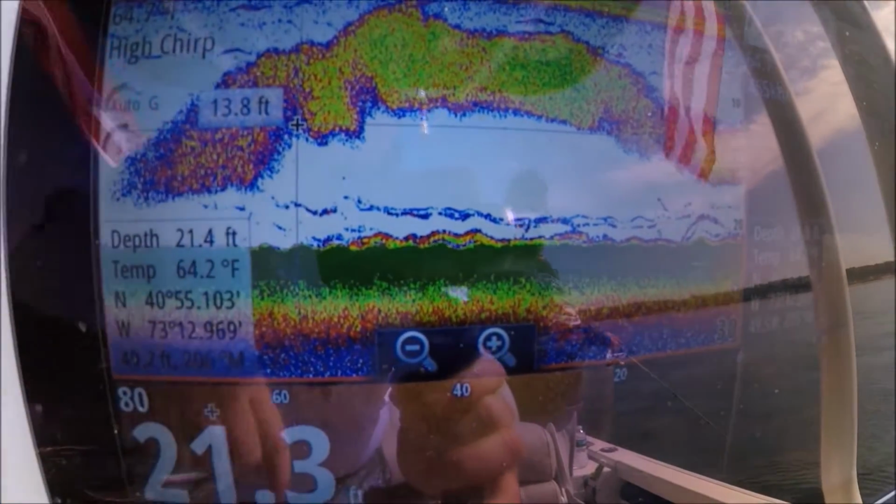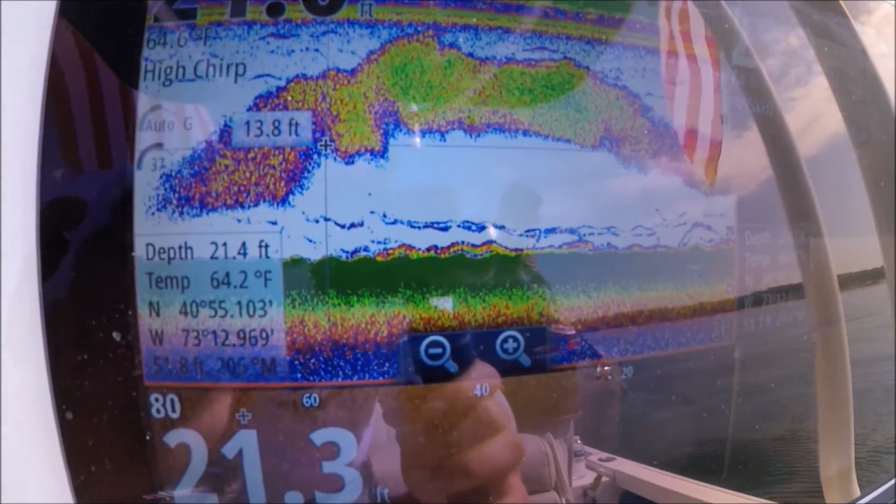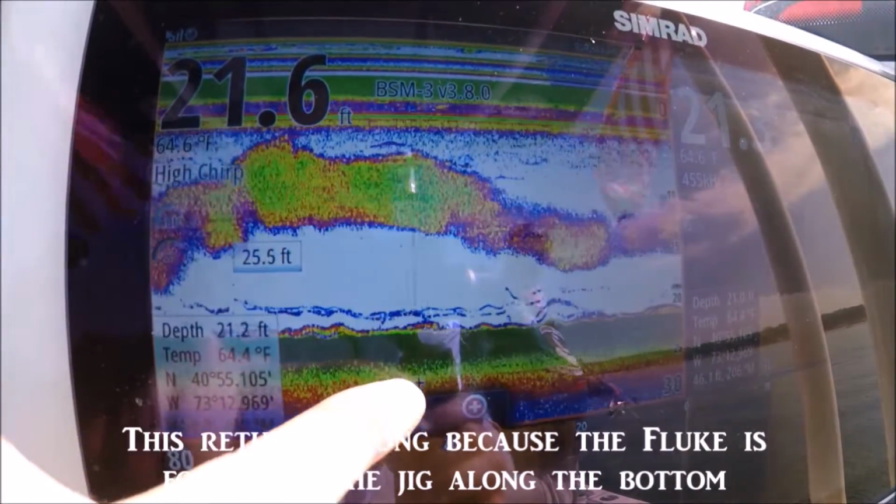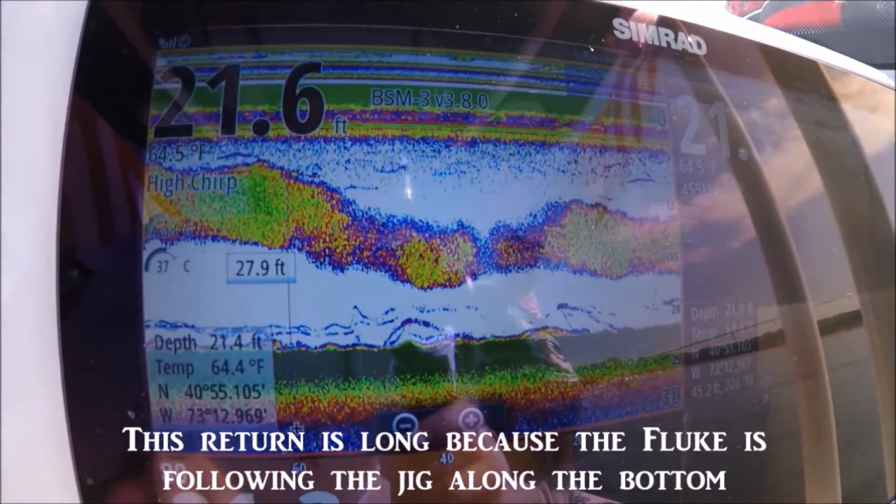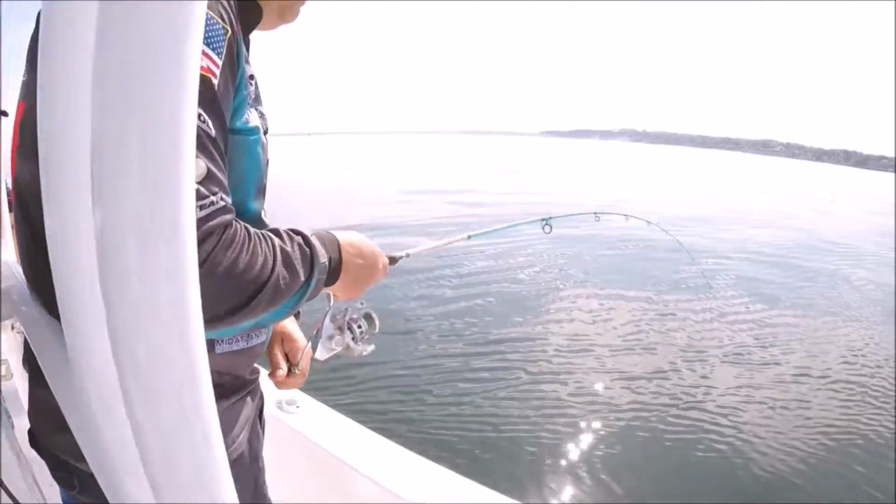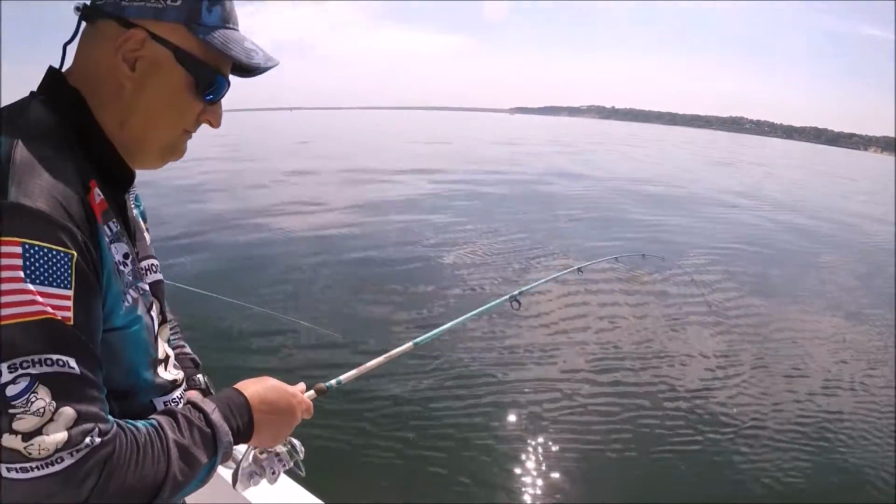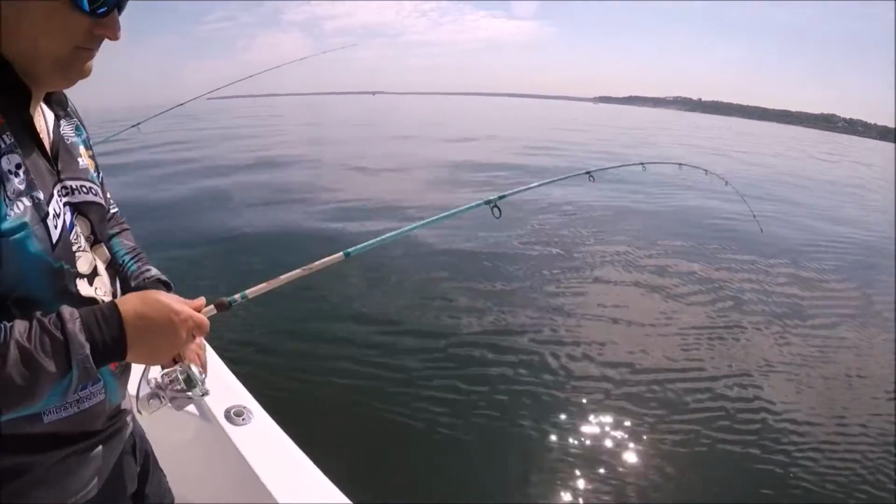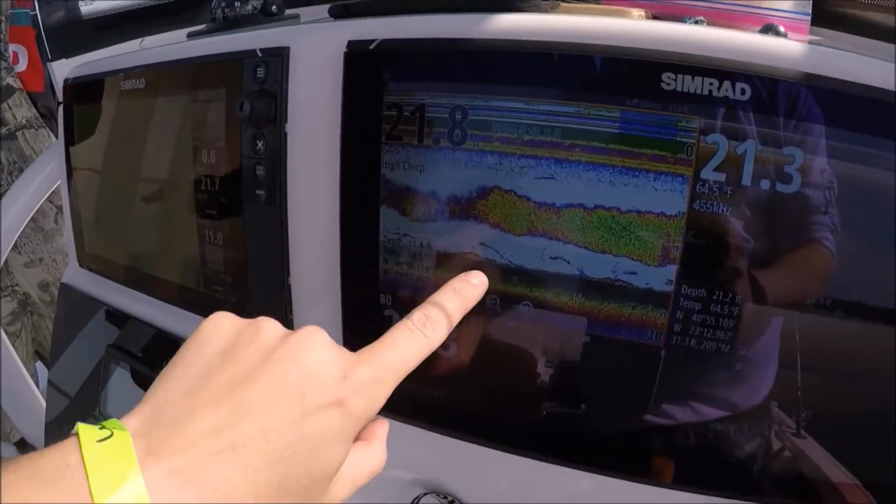That air bladder gives them away. Even though they're hanging really close to the bottom, like they're part of the bottom, that air bladder always gives them away. And with this Chirp sonar, with this Evo 2, the Simrad Evo 2, man, you're not going to get away. And there you go. He just caught that fish. It's up front. That's going to be a fluke too, because no sea robins hold that tight to the bottom.